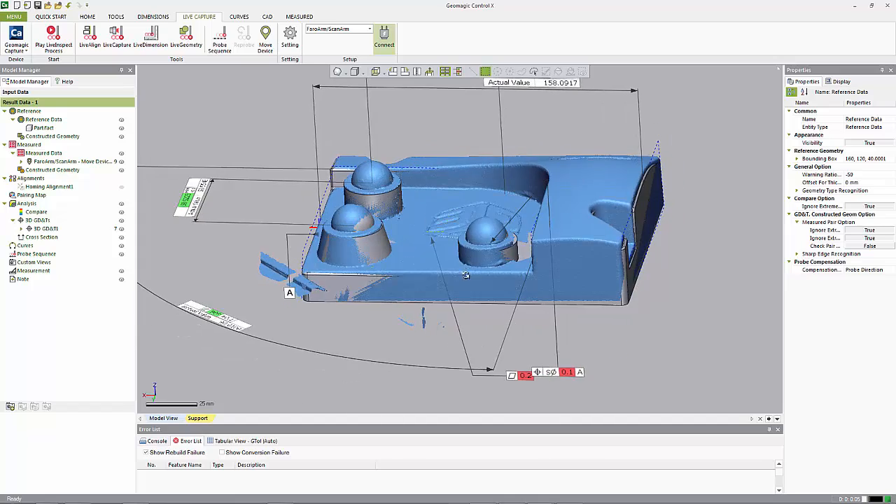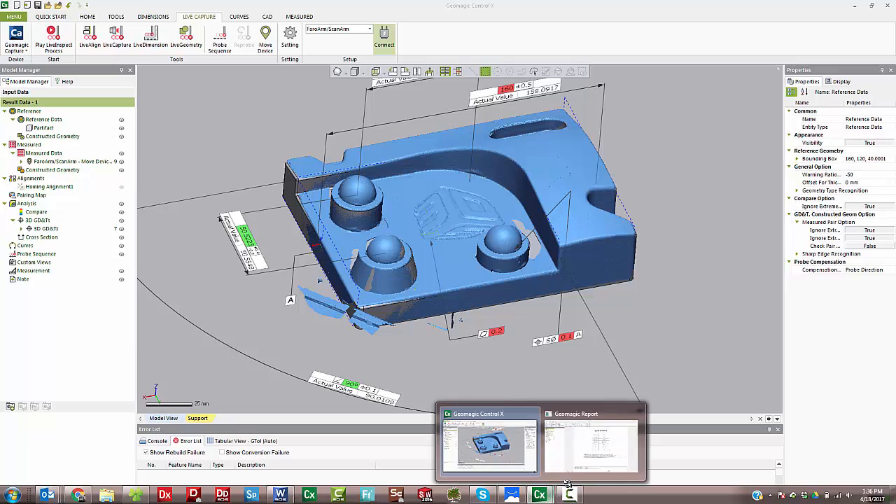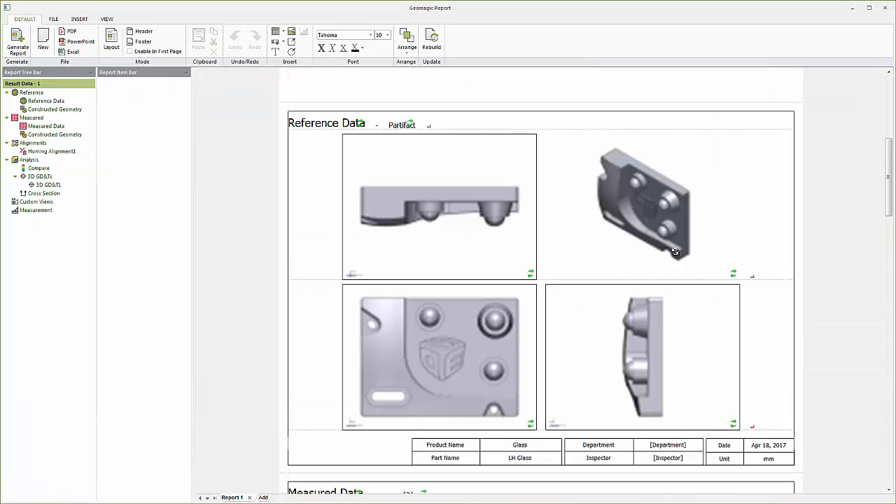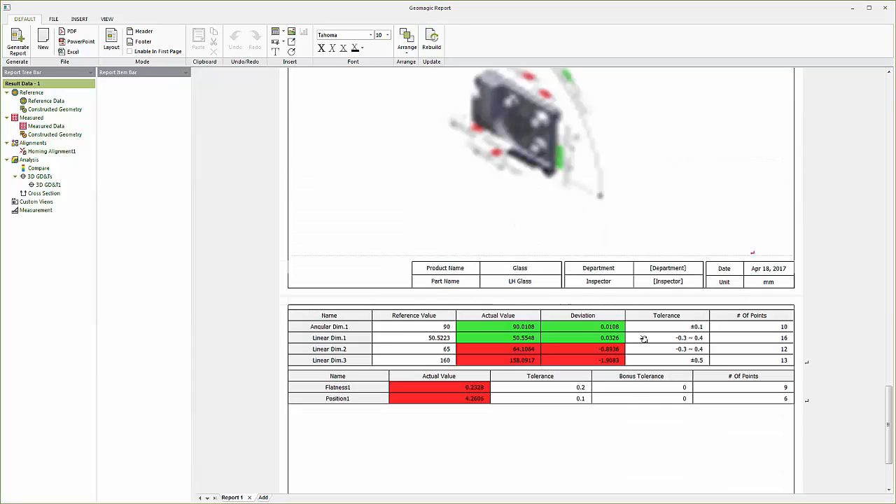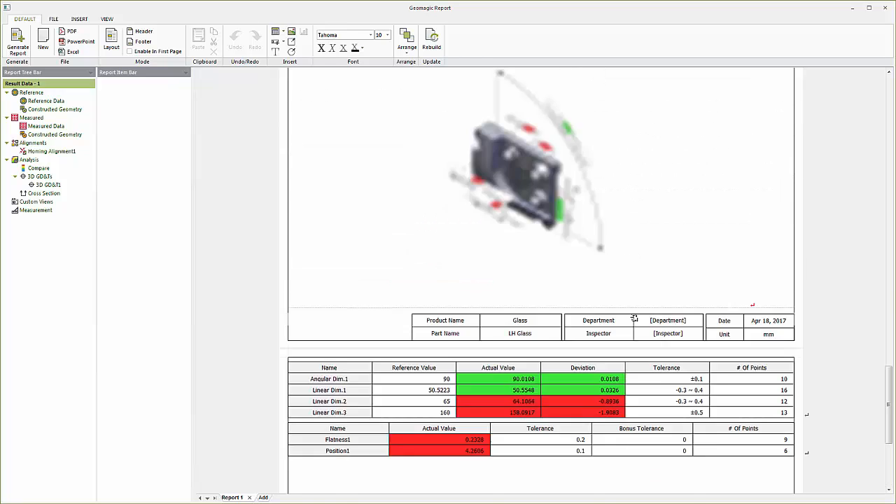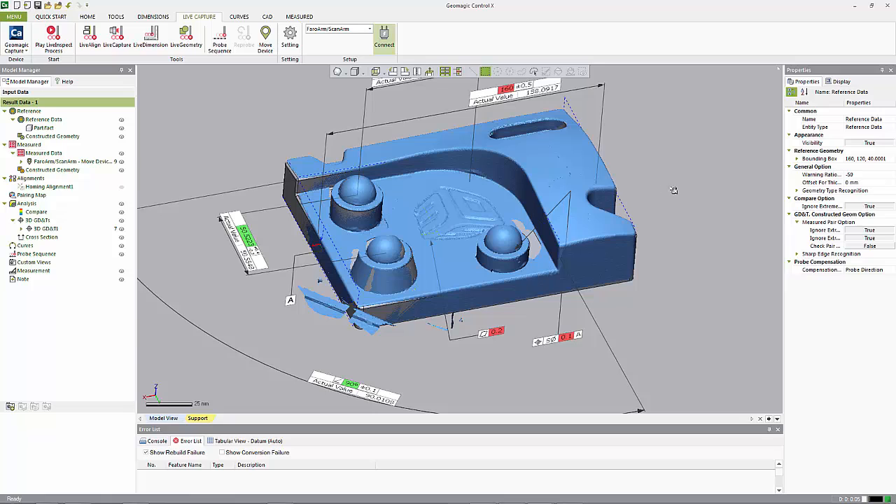So there are my results. If I want to rebuild my report here, it'll plug all the results into it. And I can just go ahead and hit save if I wanted to do that.